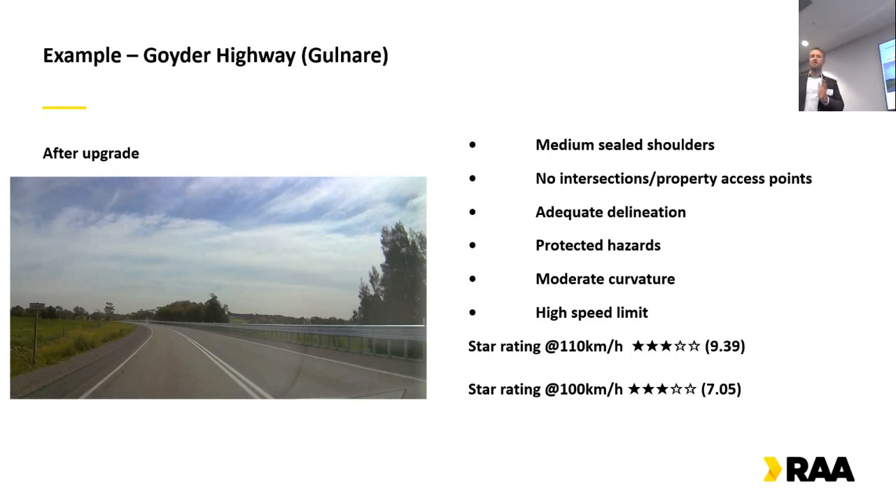Something I don't think I mentioned on the first slide: typically, the average safety improvement for each incremental star rating increase is a 40% reduction in the number of fatalities and serious injuries on the road. So 1 to 3 stars is a significant improvement in safety that would be expected on this road.